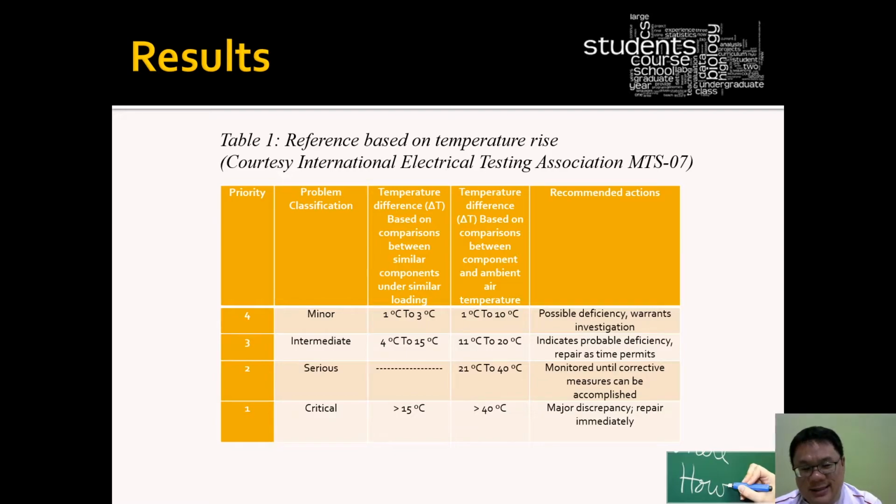Let's say intermediate. The ambient temperature is 30. Suddenly, based on your measurement, it's up to 60. It is considered an intermediate problem, so the next step will be to do a repair as time permits. The next one is a serious problem. This means from 30 you increase until 60 or 70. This is a serious problem, so you need to monitor until the corrective measure can be accomplished. For the critical one, 30 degrees Celsius is increased by more than 70 degrees Celsius. The recommended action to be taken is to measure the discrepancy or repair it immediately.